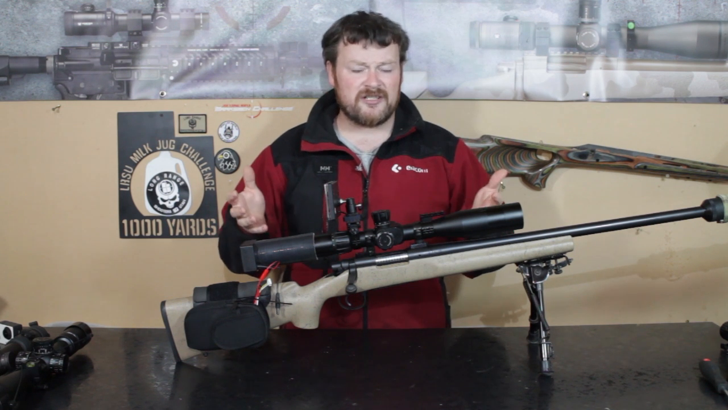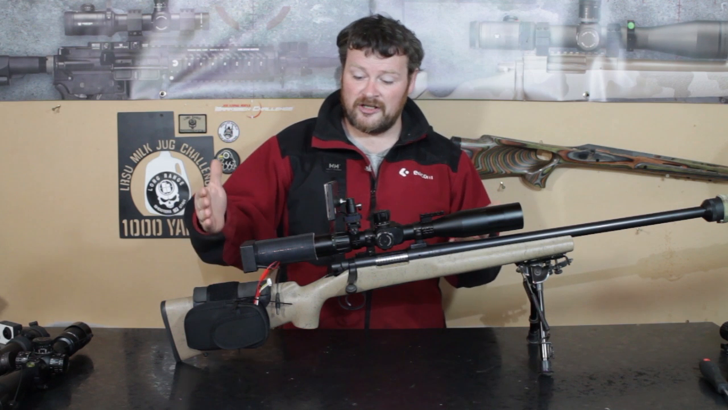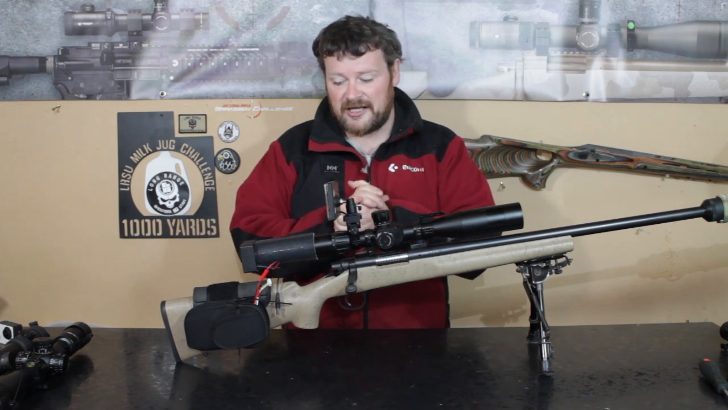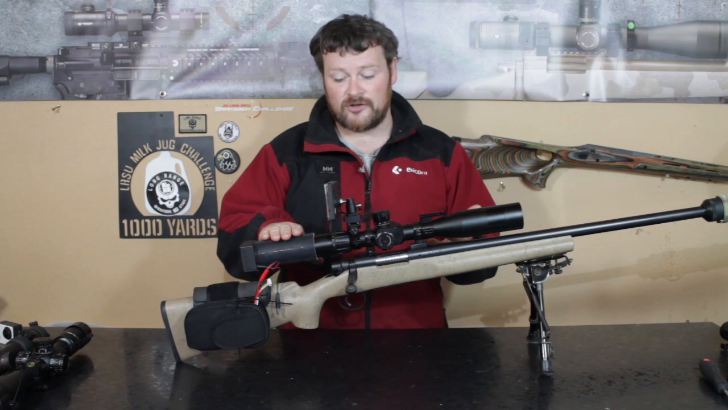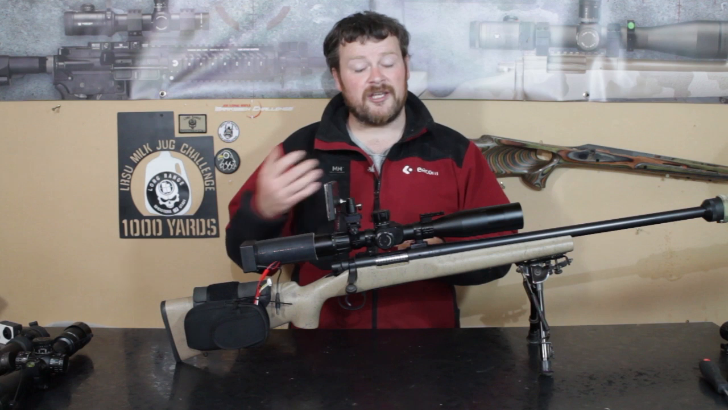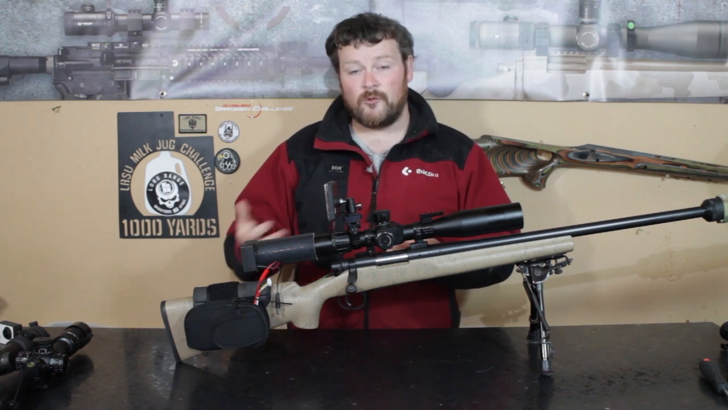I didn't really know what to expect, and it took a little bit of fiddling to get it right for me, because I'm so used to having my cheek so low to the rifle. When you use these kits, you've got to be looking up into this screen more than down and through your scope. But when you get it, you get the camera, you get tubes for your own scope size, you get the mounts for the screen, you get the battery, and you get all the wires to make it work.